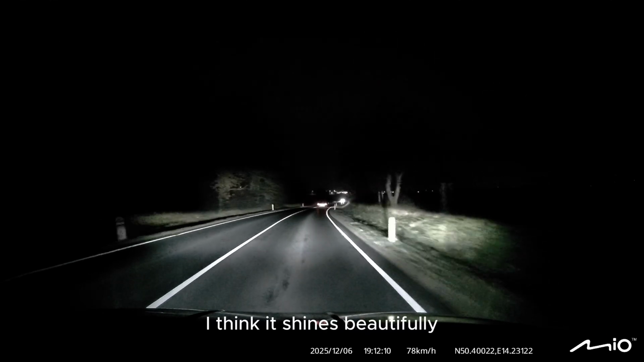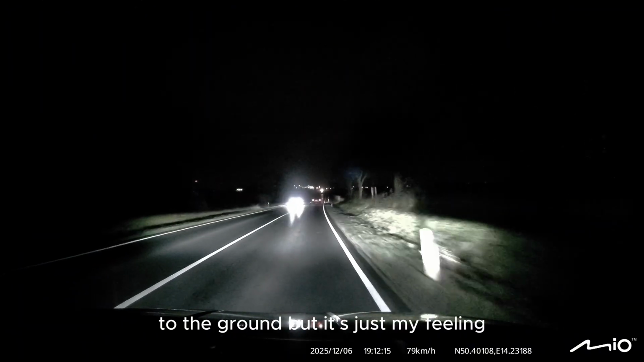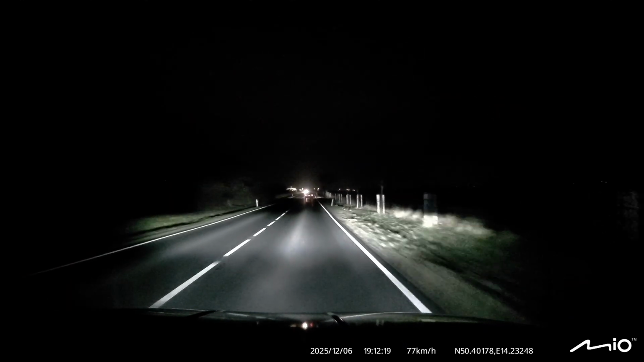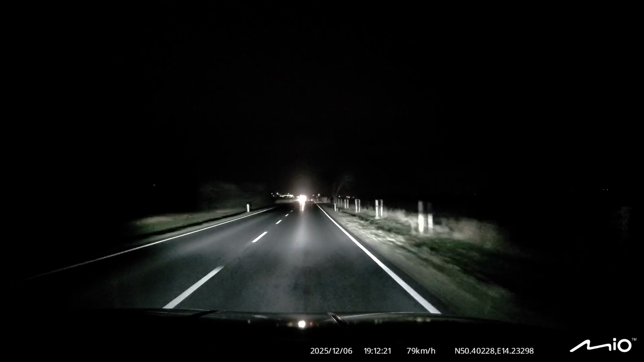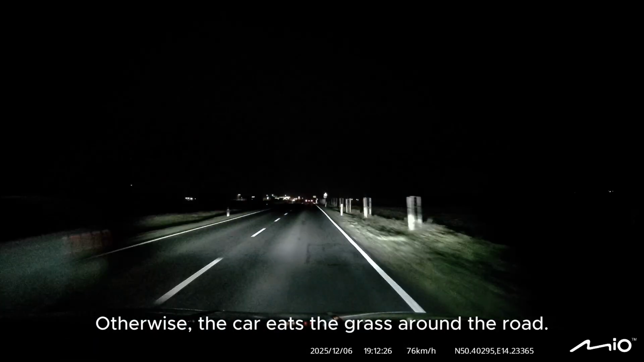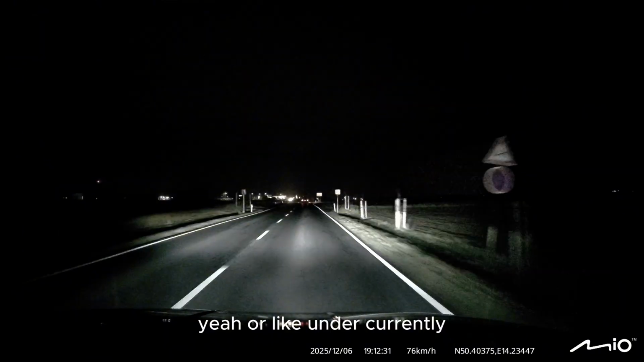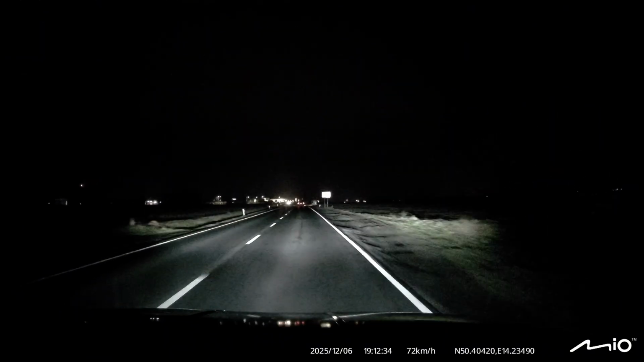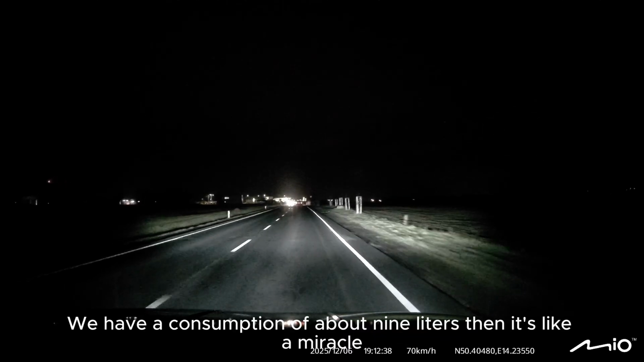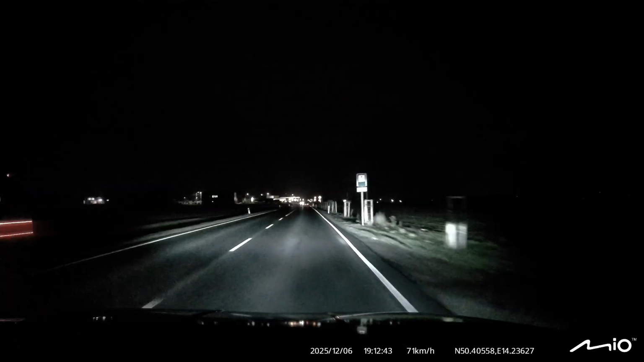I think it shines beautifully. I want it maybe a little lower to the ground, but it's just my feeling. I probably don't know. Otherwise, the car eats the grass around the road. Yeah, or like undercurrently. We have a consumption of about 9 liters, then it's like a miracle. Usually it will take these 9.5 liters.